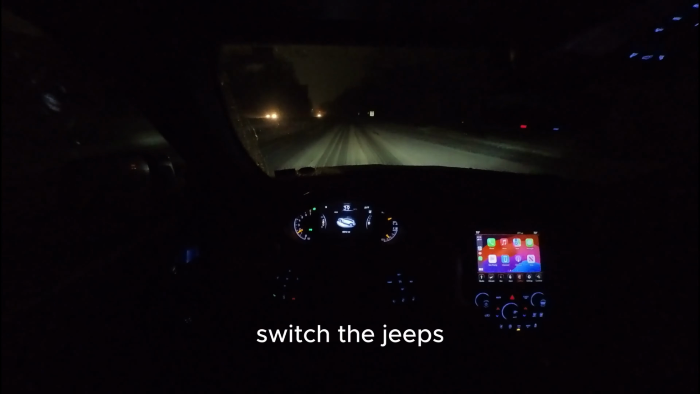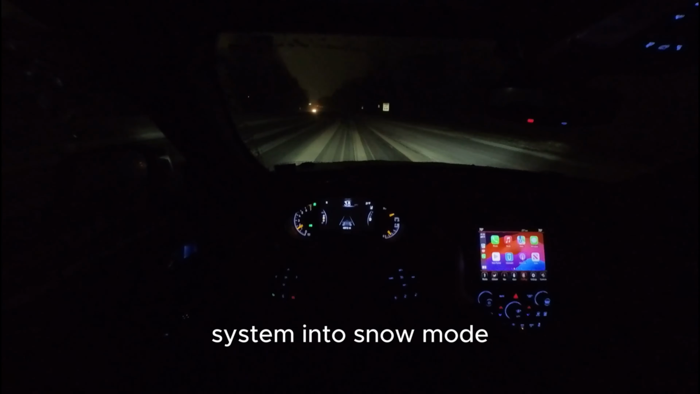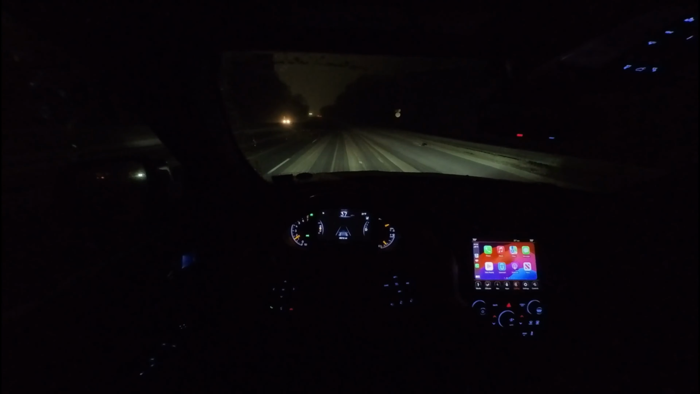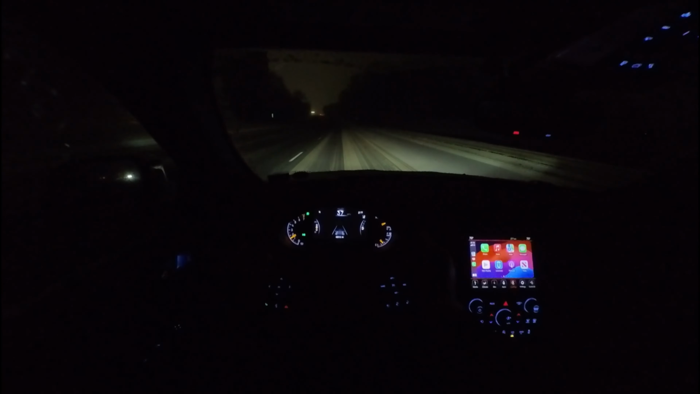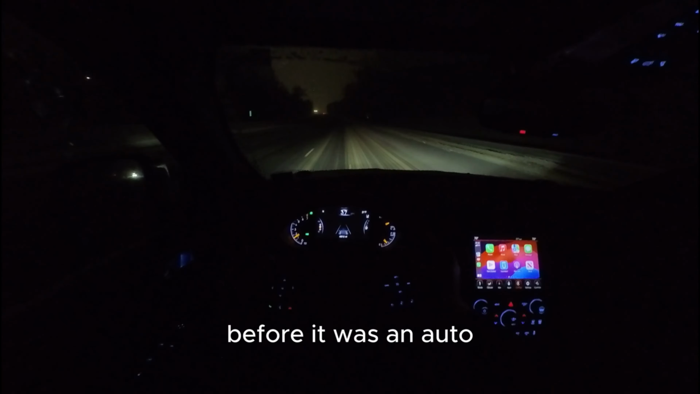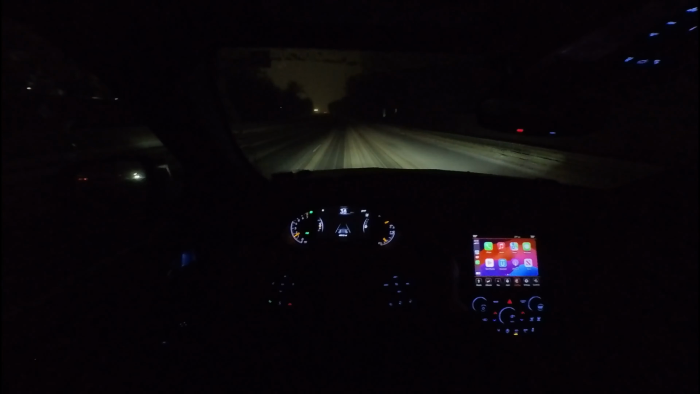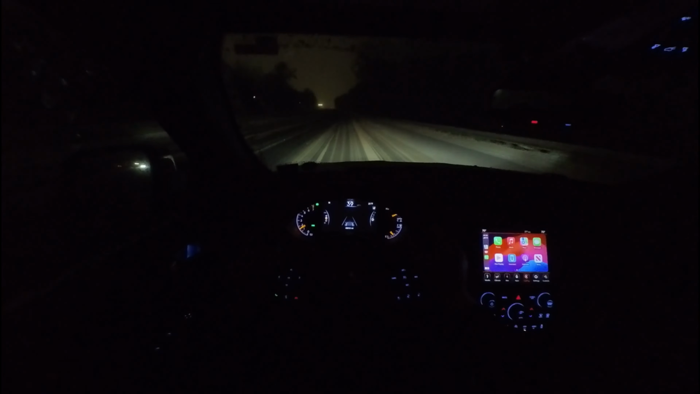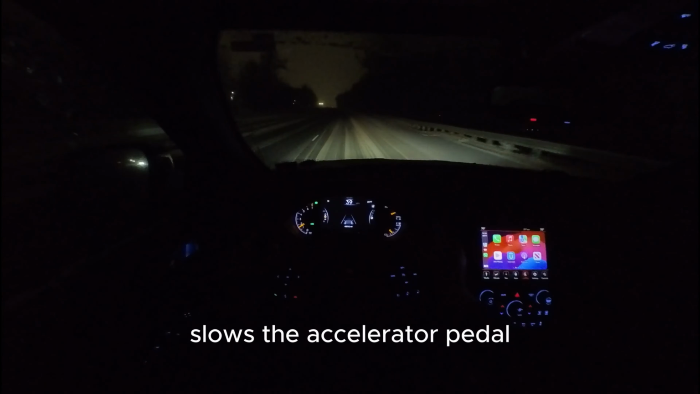Switch the Jeep's system into snow mode. Before it was on auto. I was always curious what it does. I think it just slows the car down, slows the accelerator pedal.